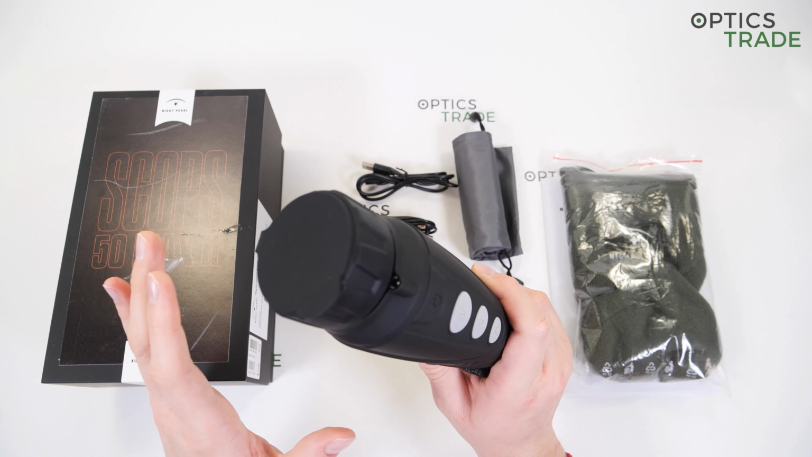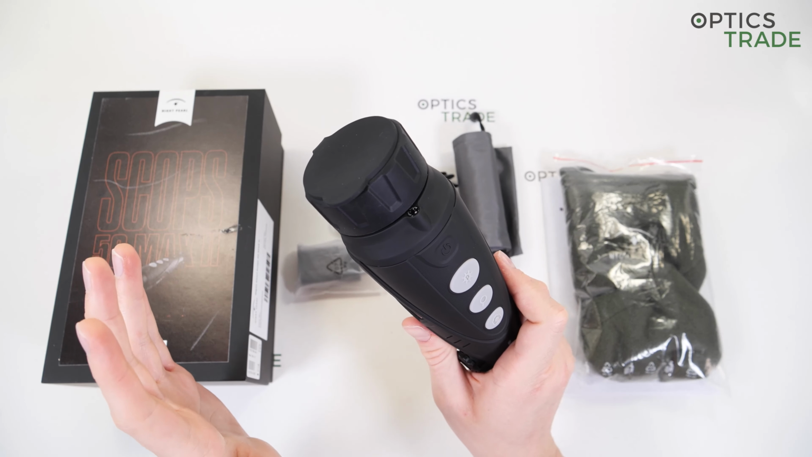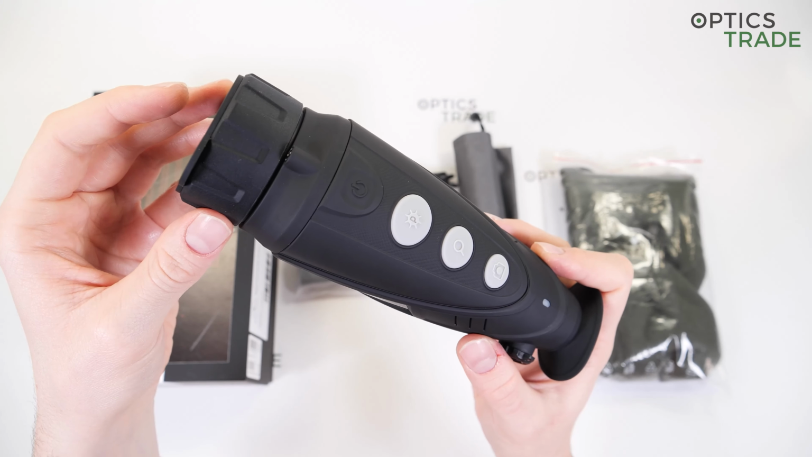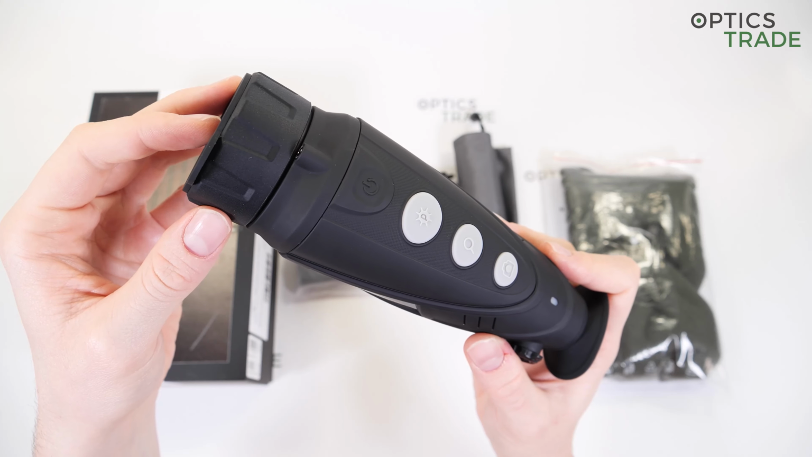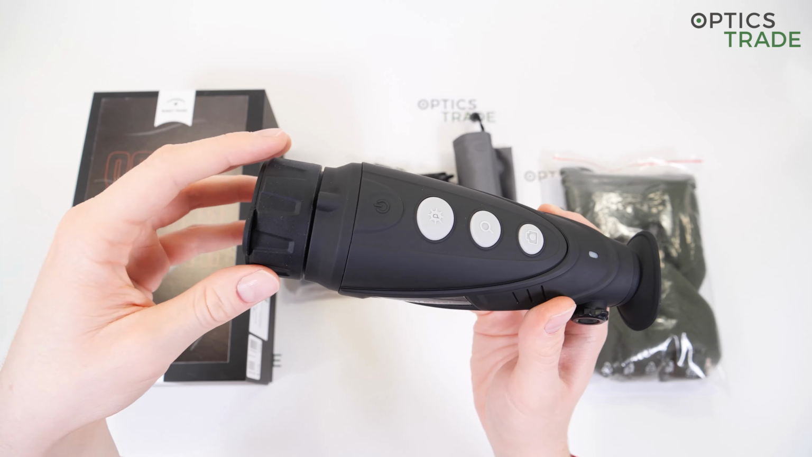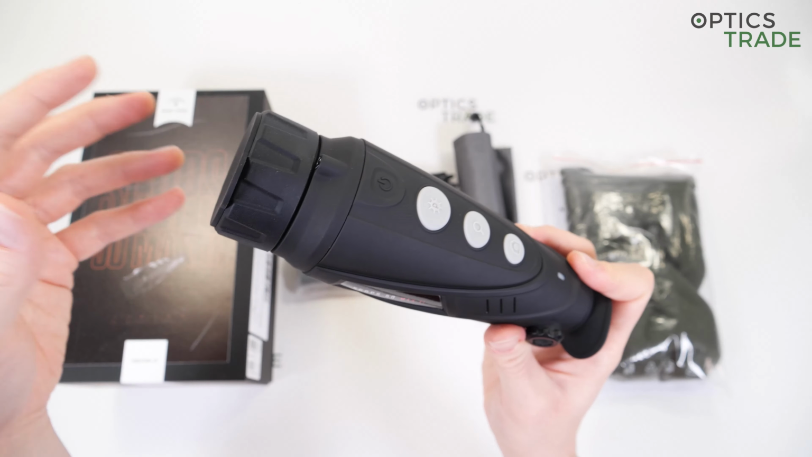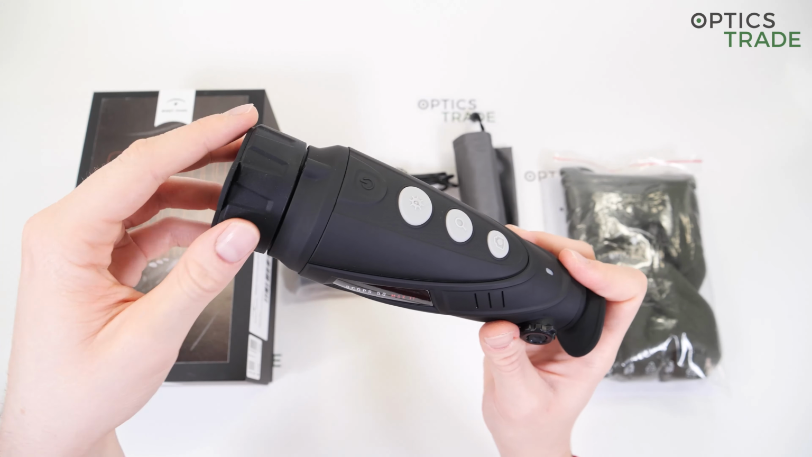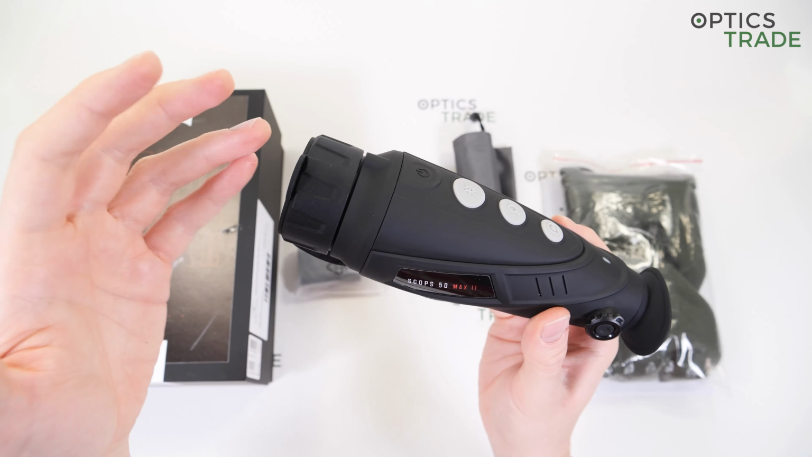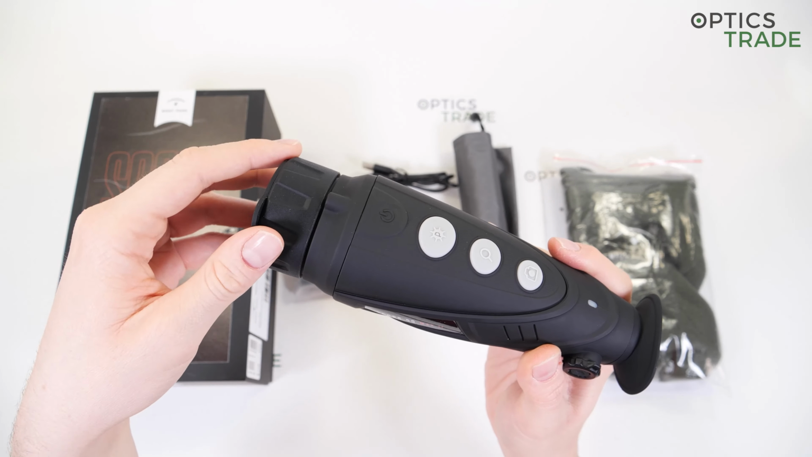The calibration noise is not that loud, but then again, it's not that quiet either. At 10 to 15 meters, it should be inaudible. So now that I turn it on, you should hear the sound of the calibration. Yeah, there it was. Once again. The calibration is done really quickly, so the image doesn't freeze for a long time. It doesn't really impede or worsen the observing experience because it's done so quickly. But as I said, at 10 to 15 meters, it's inaudible at that distance.